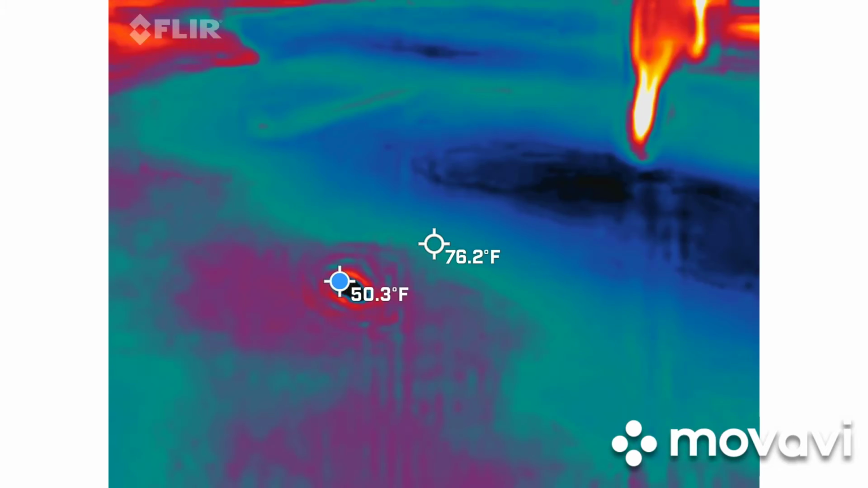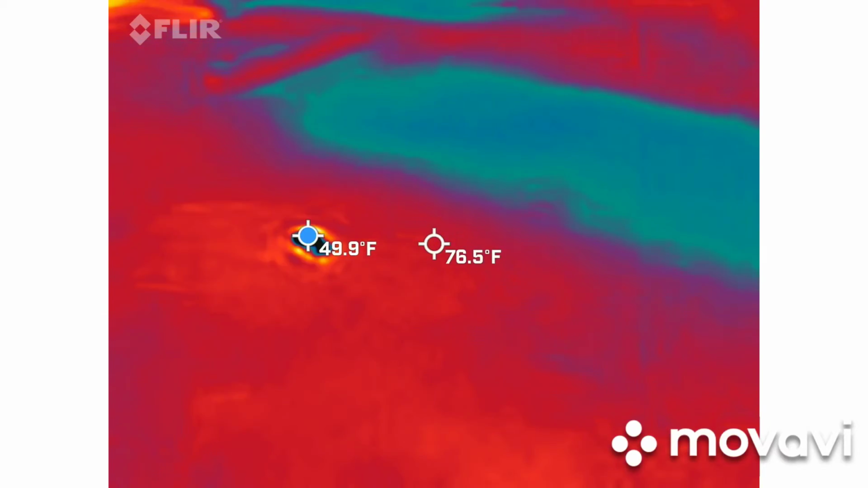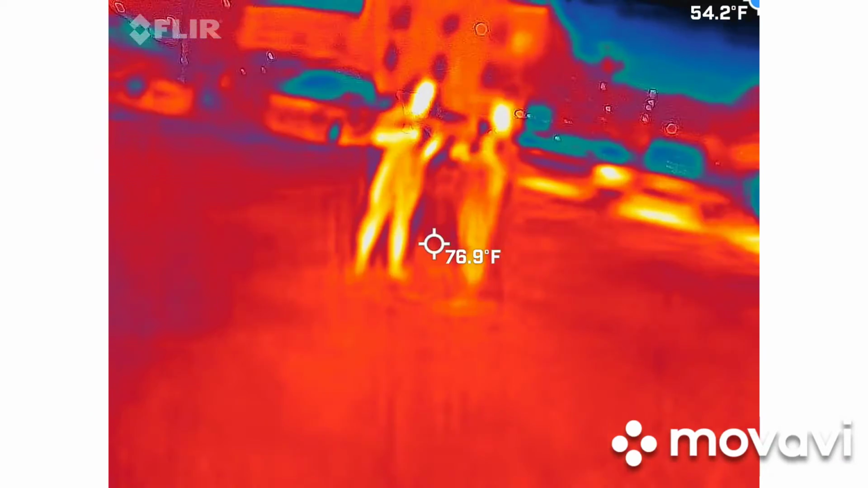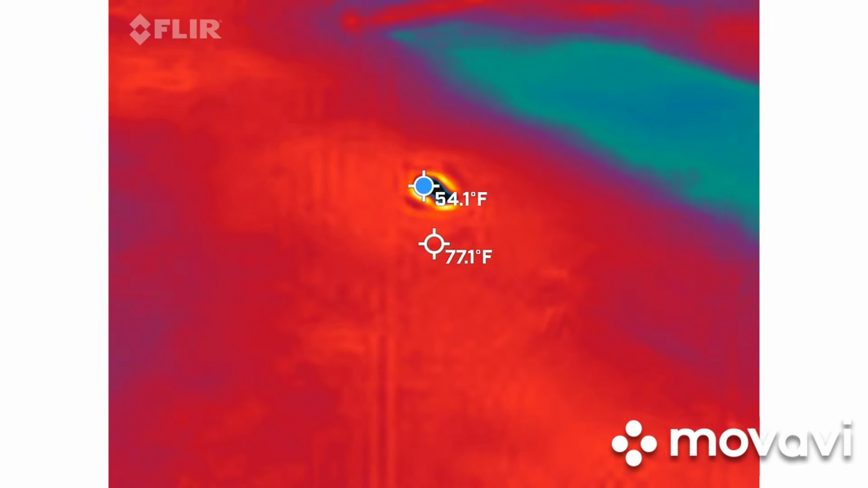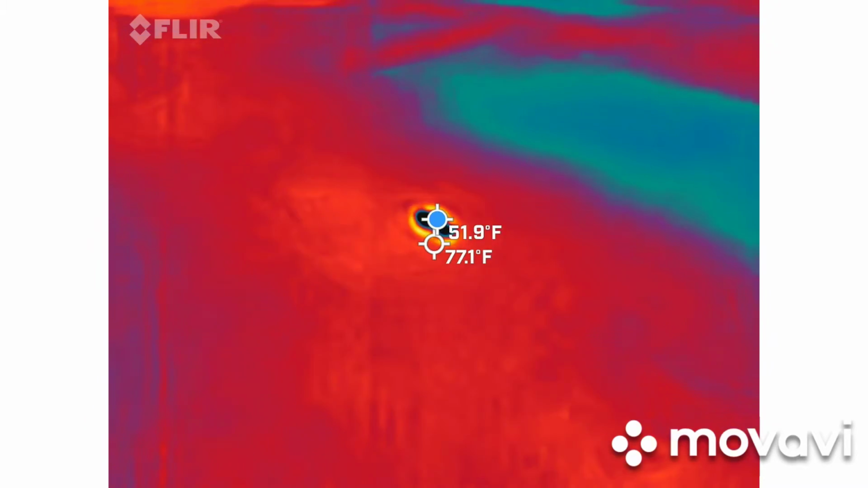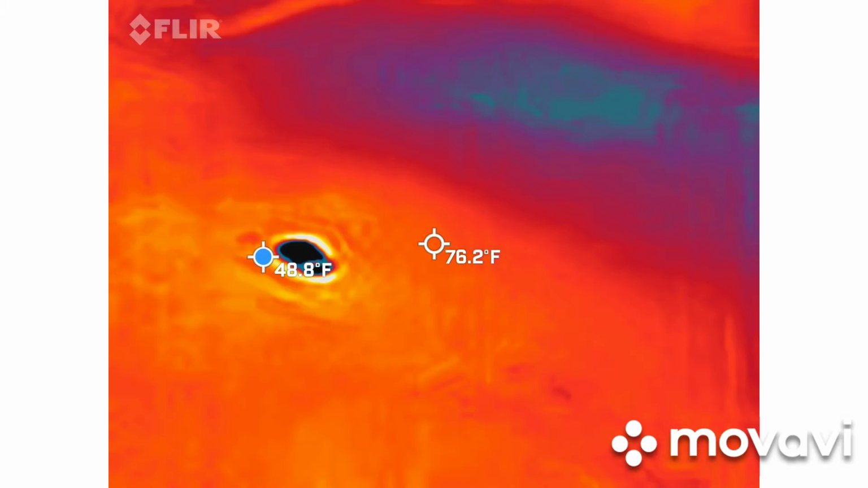Hey, come here. Look. It kind of looked like there was a cold spot for some reason. Right there, you mean? Yeah. Wonder if it's that thing on the fan.